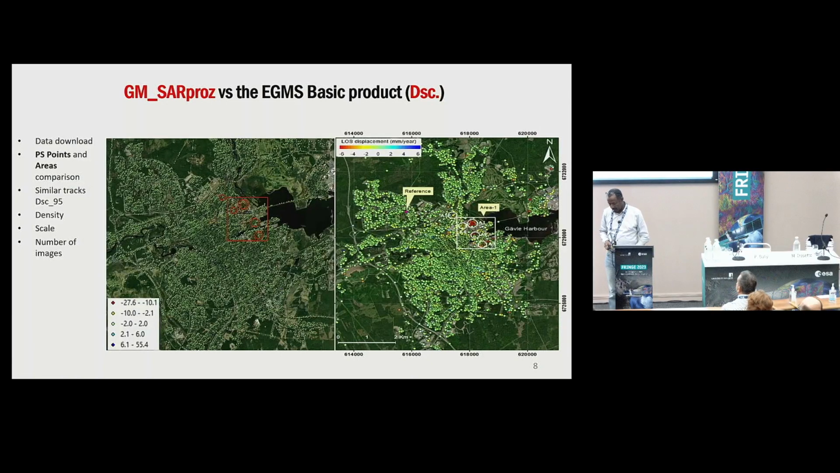Then we apply the same for the descending geometry, and we have seen also the same localization of deformation with the same change in the scale, with almost a similar number of points. We have almost 100 points out of 75,000, I think, which is the number of points that we downloaded for this area.